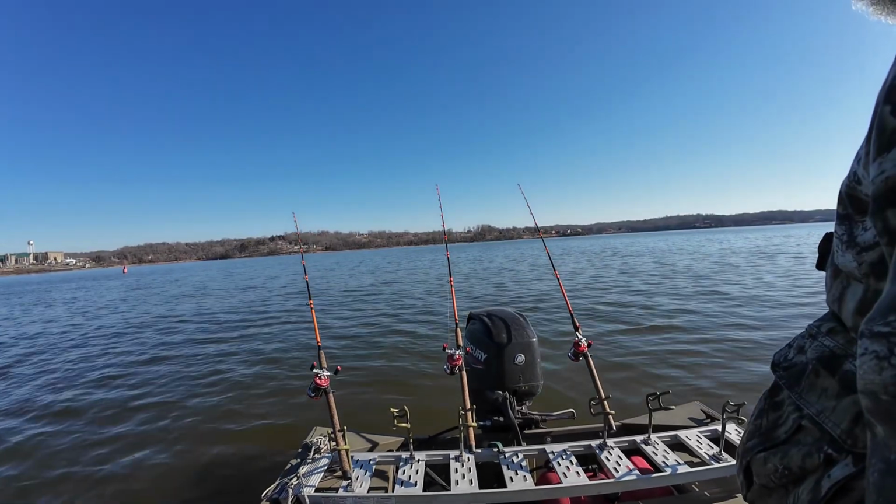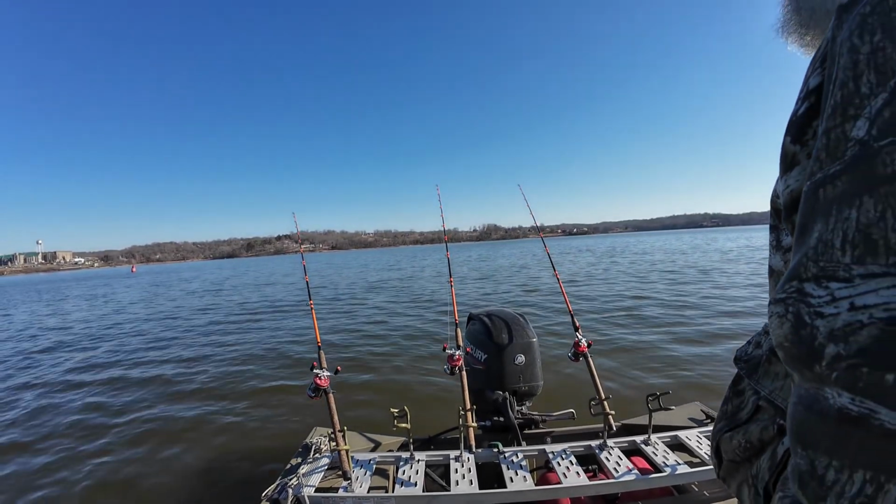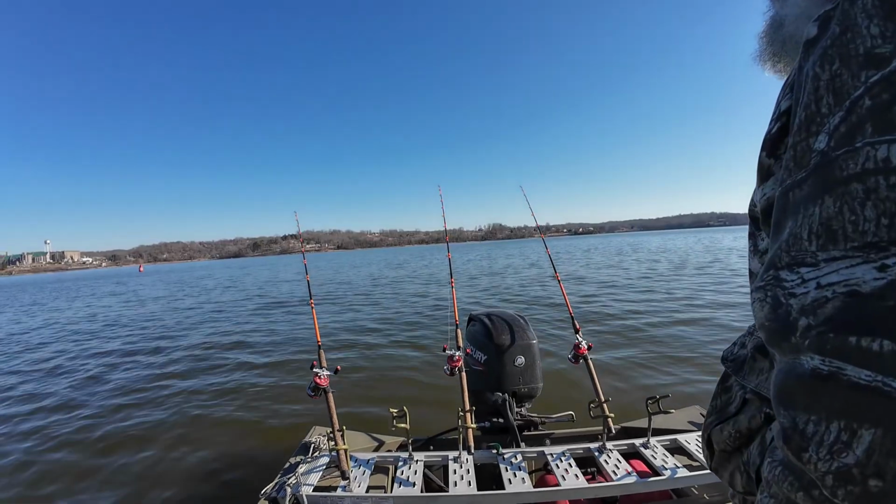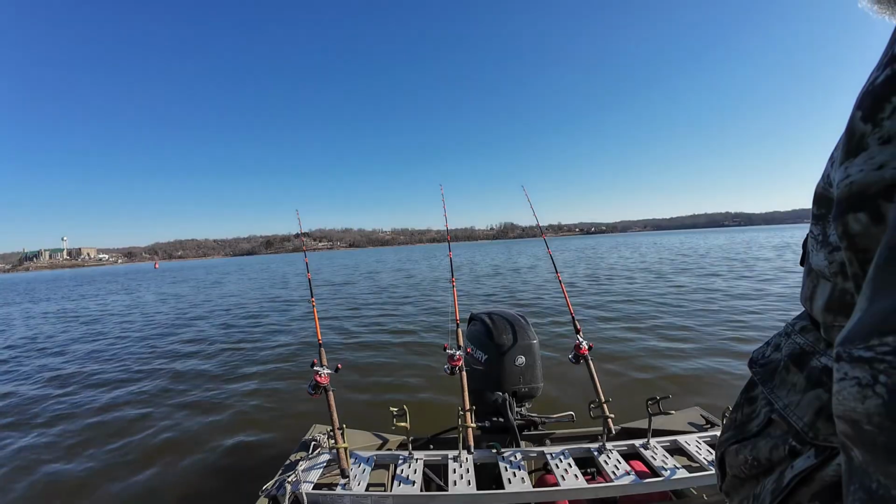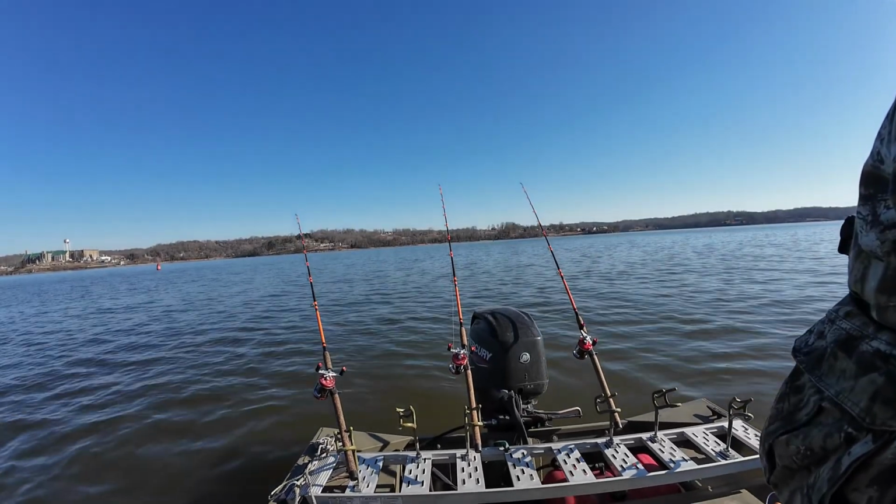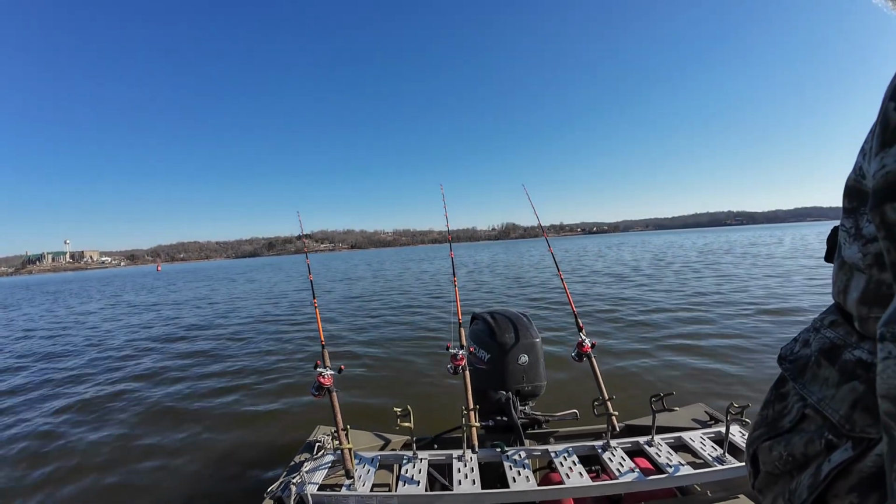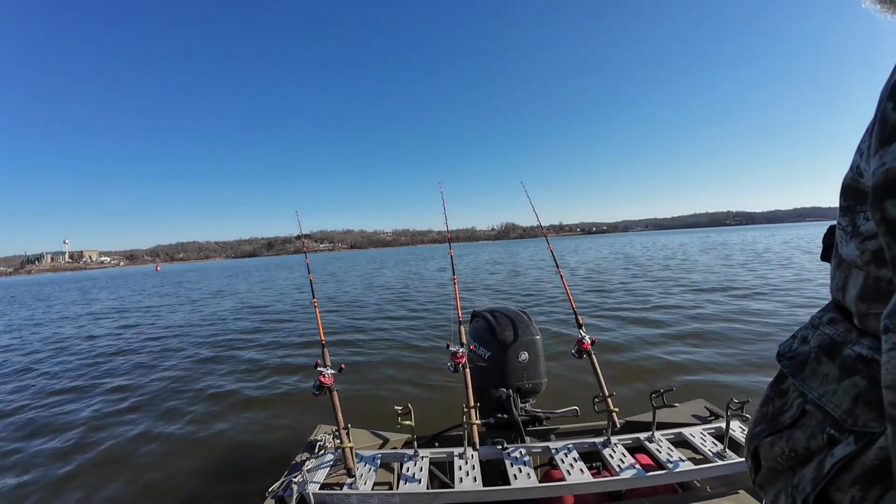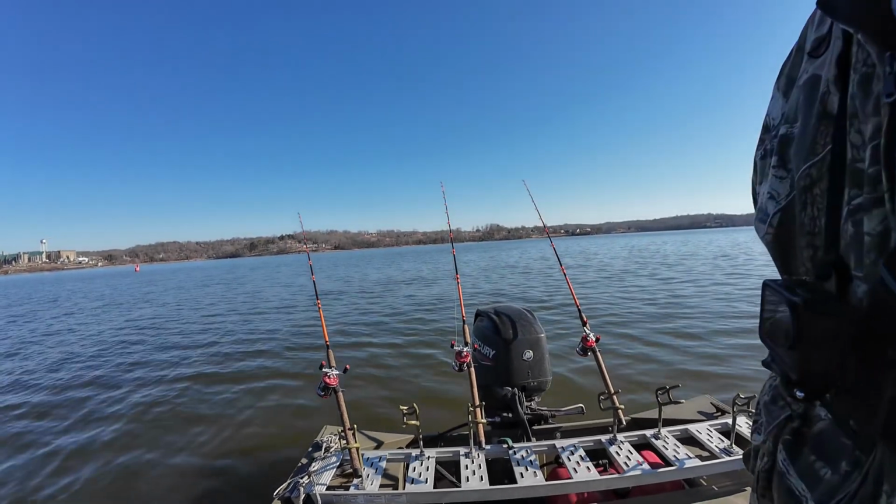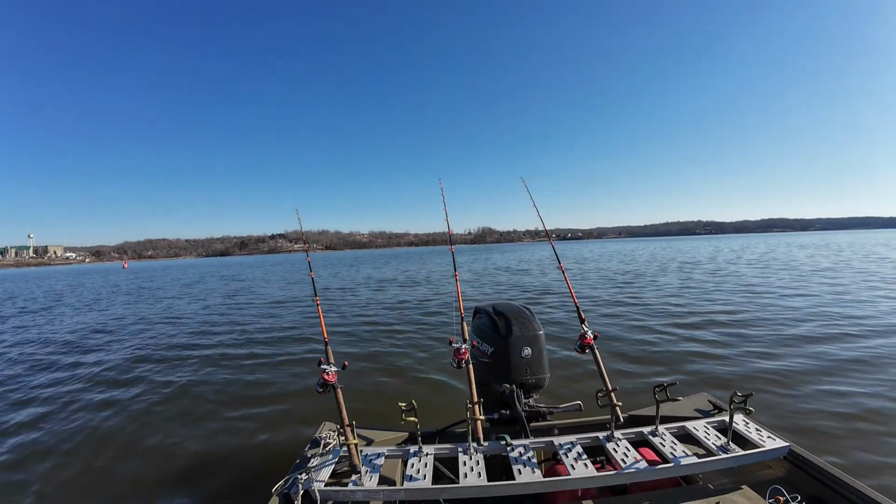But I wanted to show y'all what I look for when I initially start fishing. And I do the same thing in river channels and everything else. I look for bait. Of course, bait's a little bit harder to find in rivers because it scatters so much. What I don't have is my dip net out and ready.